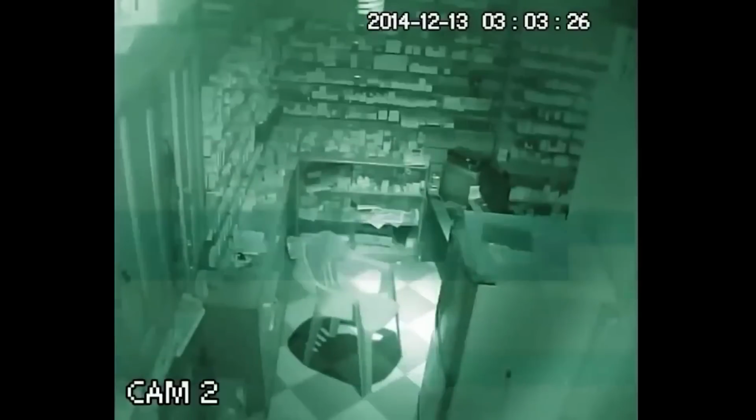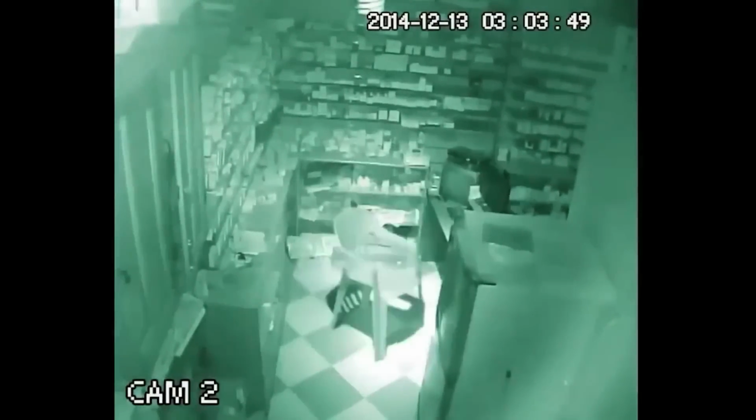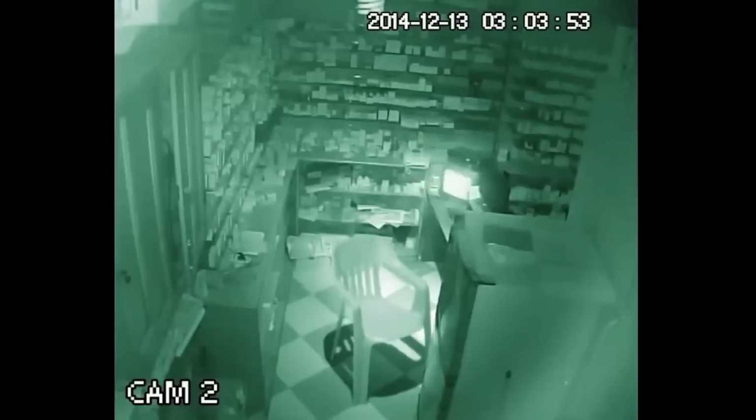The owner of this store decided to preview his security camera footage when he was met with very spooky events. In the following clip, one can see the monitors on the table shaking. Then suddenly the chair moves by itself and propels into the air, then is banged down to the floor. This happens consecutively.